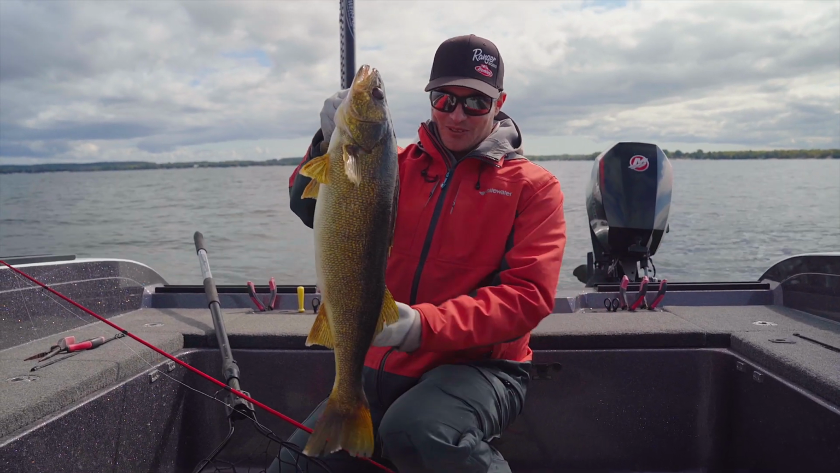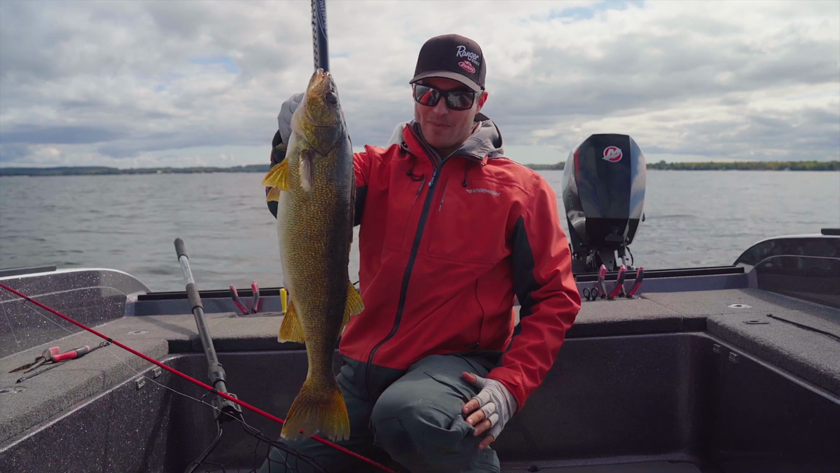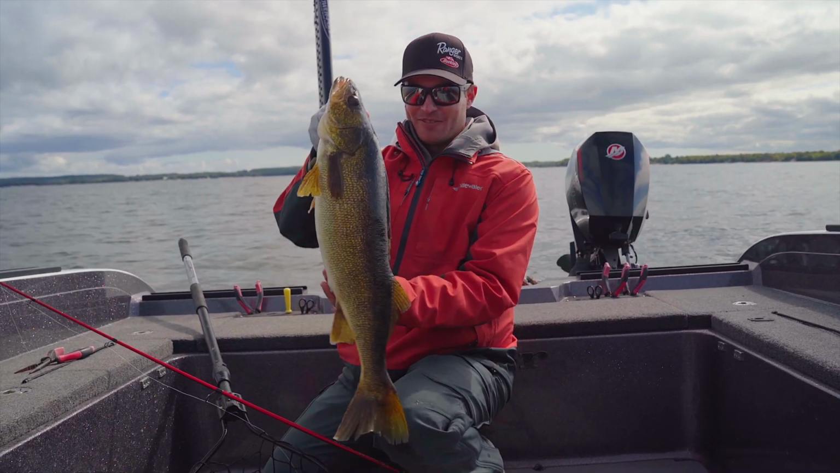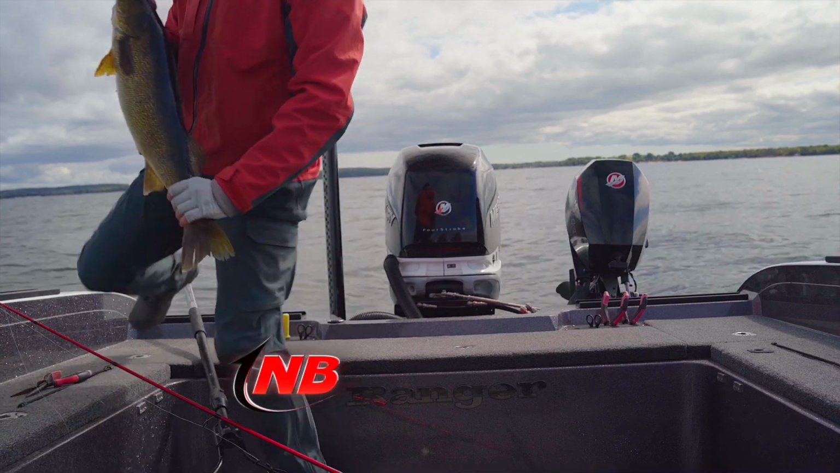But that's just one of those cool things with forward-facing sonar. I was trying to pick apart a school, and the majority of them were sheephead, but there were two that we had seen that were just a little bit different shaped, and here was one of them, I guess. A nice walleye. Let's get her back.